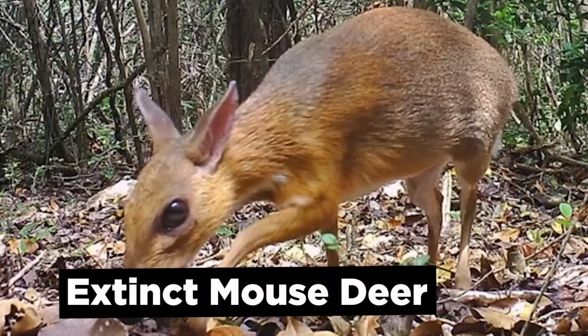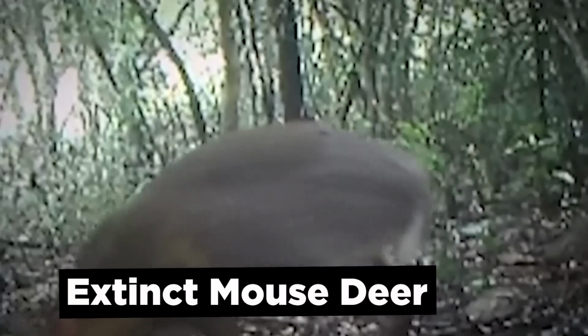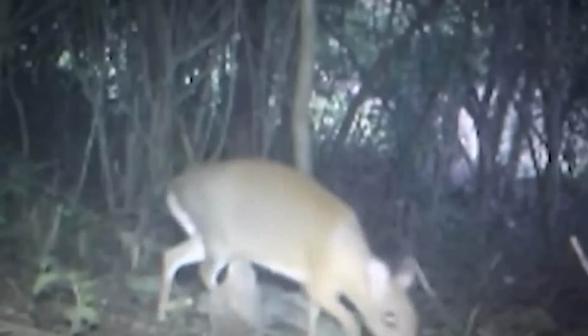Extinct mouse deer. The Vietnamese mouse deer is also known as a silver-backed chevrotain. It is a very interesting animal indeed. As you might have guessed, the creature is native to Vietnam and is quite a bit smaller than the average species of deer. The mouse deer's small stature allows it to remain well out of the sight of predators, which is why the animal was thought to be extinct for 3 whole decades.